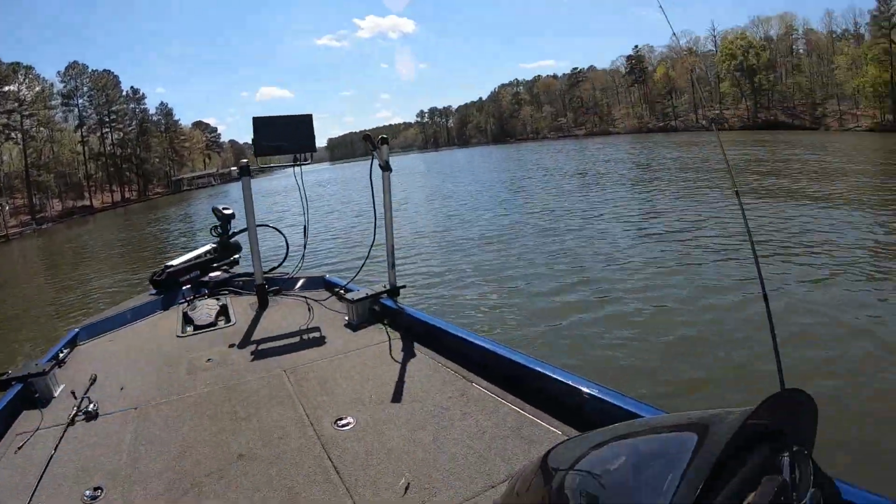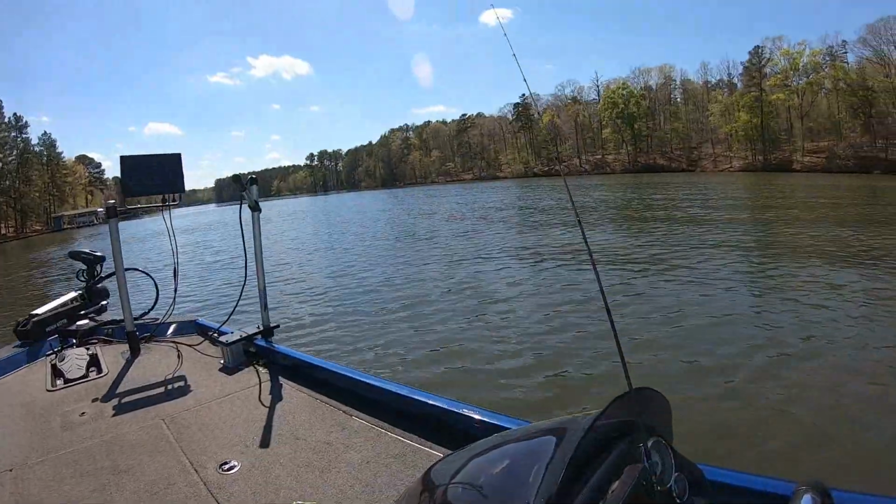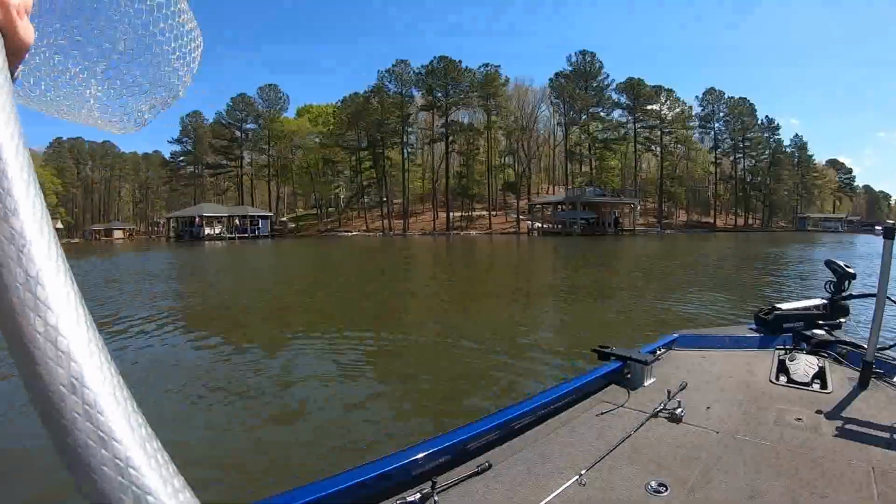That's a nice fish here, guys. He's probably 11 and a half. That's the size you like catching. If I was gonna keep something to eat, that would be it.